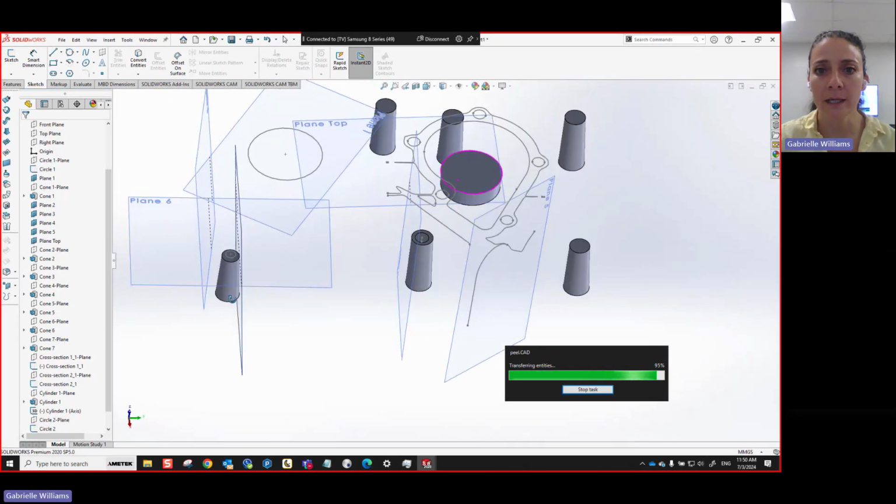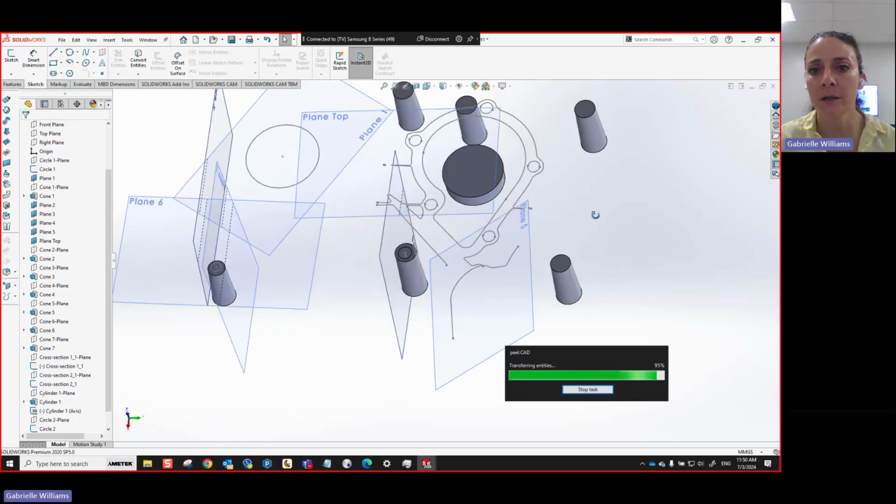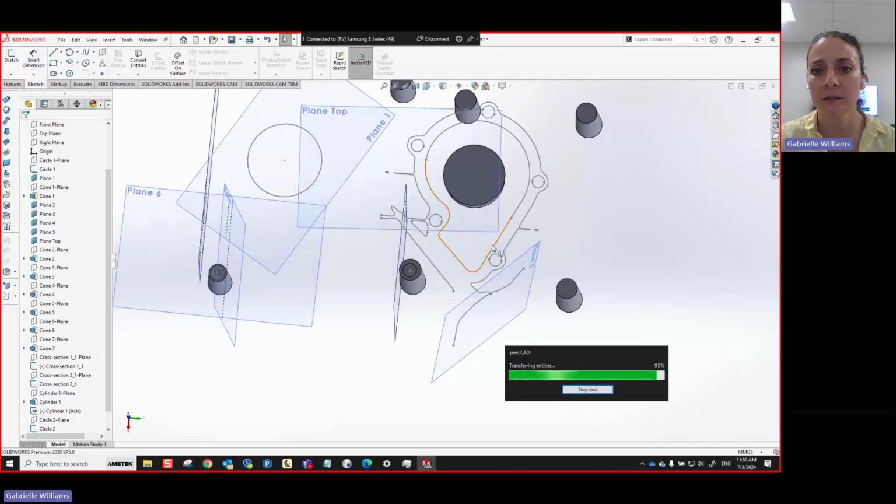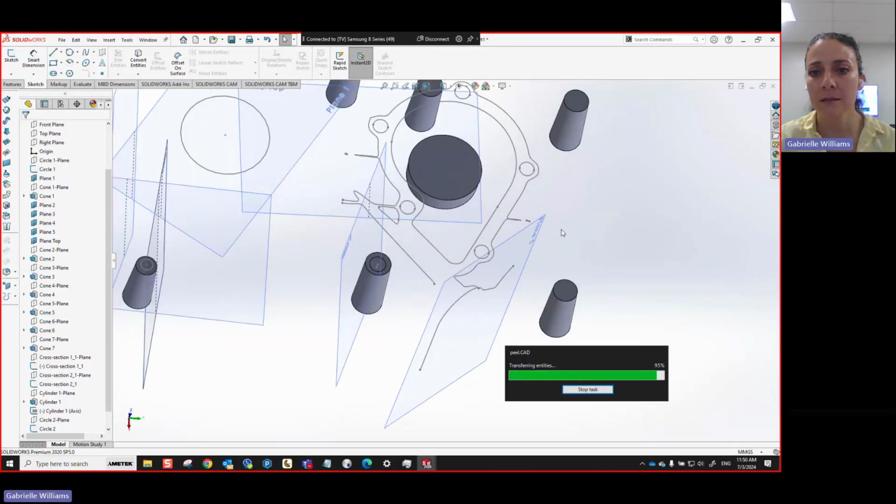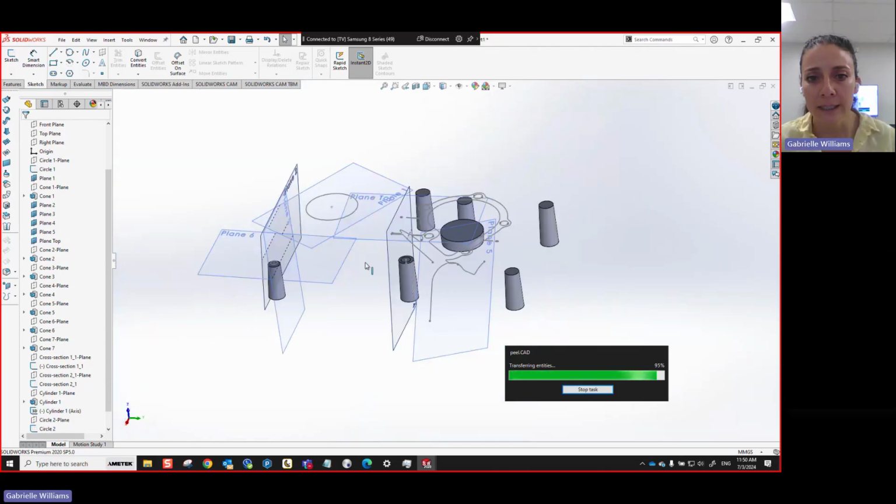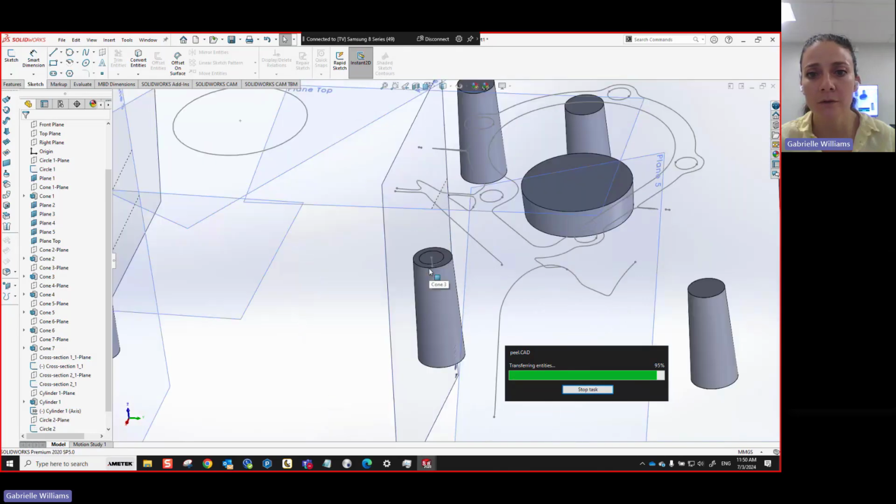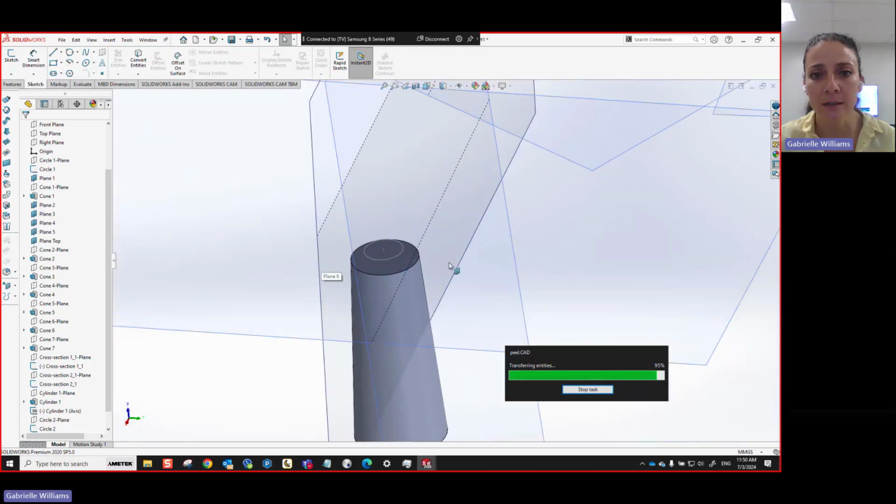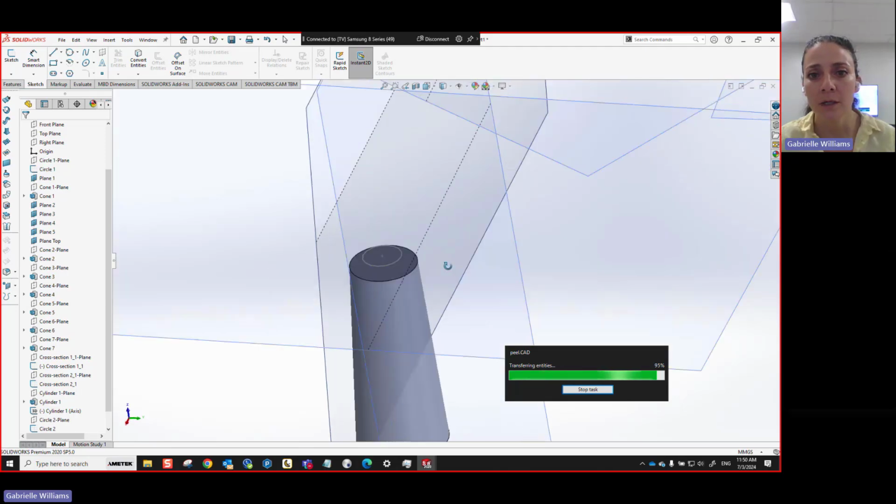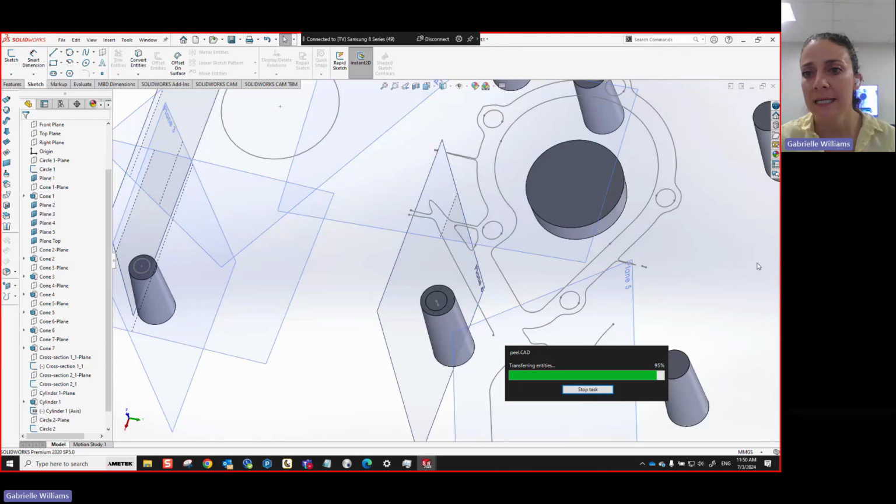So this is what I just sent over. We have a few cones. We have one of the cones from the center of that part. We have our cross section here. We have some planes and a cross section here as well. And we have also a cylinder that I created from one of those cones and a circle right here that I also created.